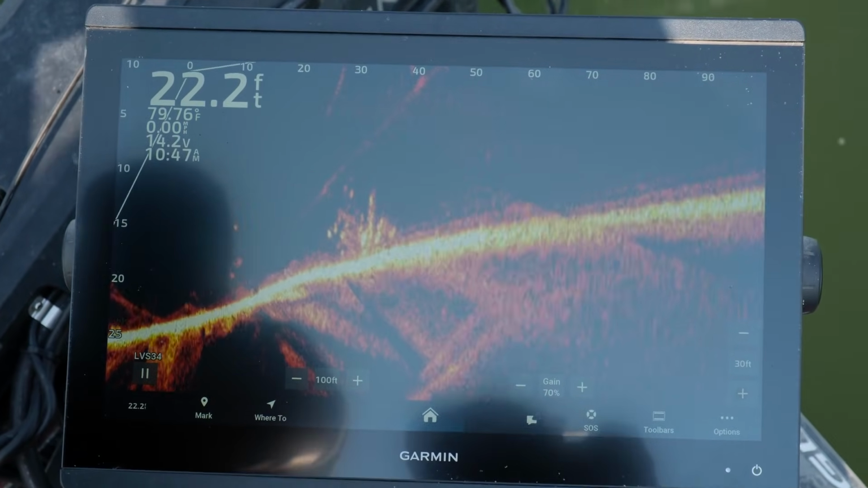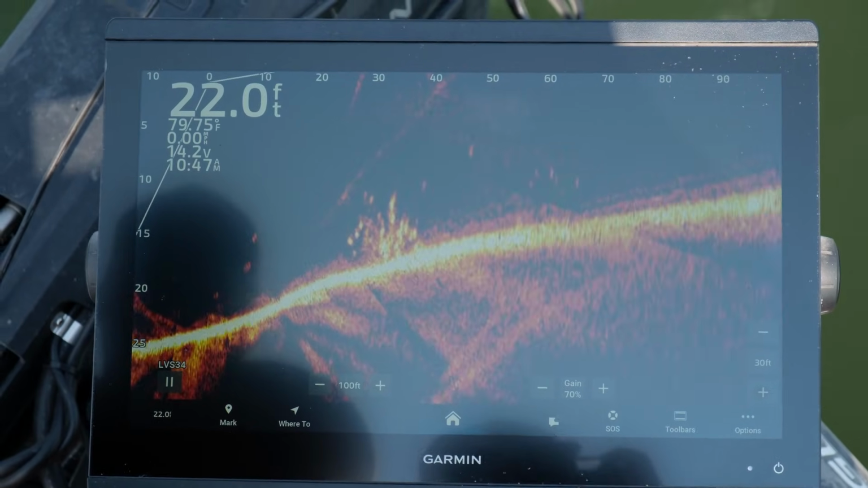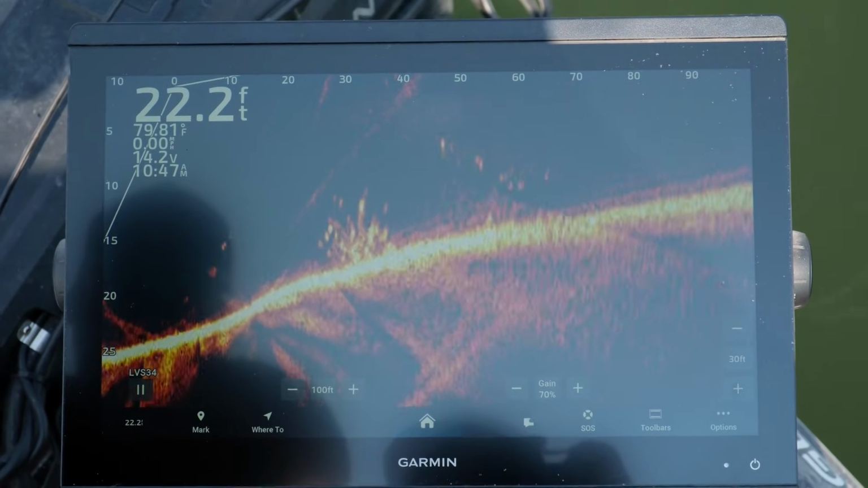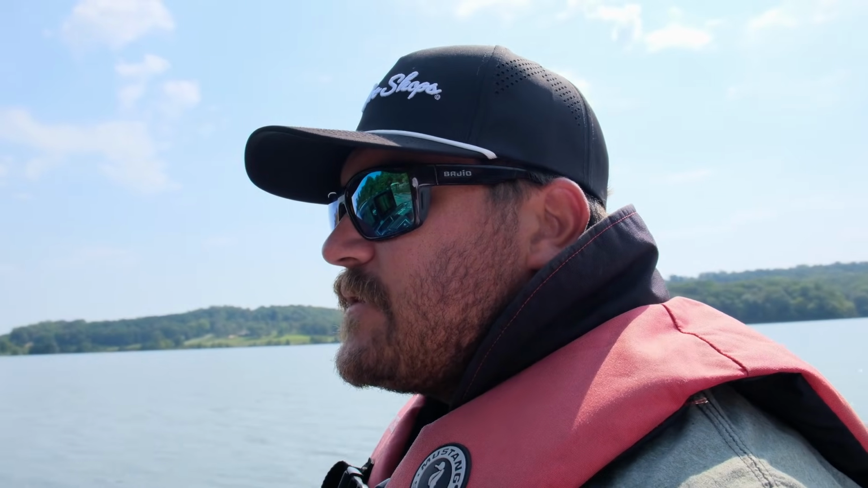Just because we have our LiveScope and I can see them, and I can watch my bait go down to them, doesn't mean you're going to catch them. Sometimes the points don't work out, but around docks is a great place to find brush piles as well. People like to put out brush for the crappie, catch them off the dock, this and that. So that's what I'm going to do. I'm going to graph a little stretch of docks and see if there's any brush around there.